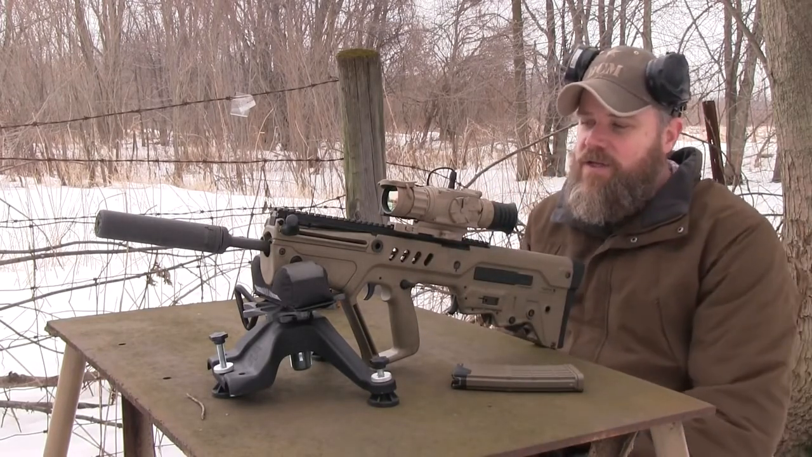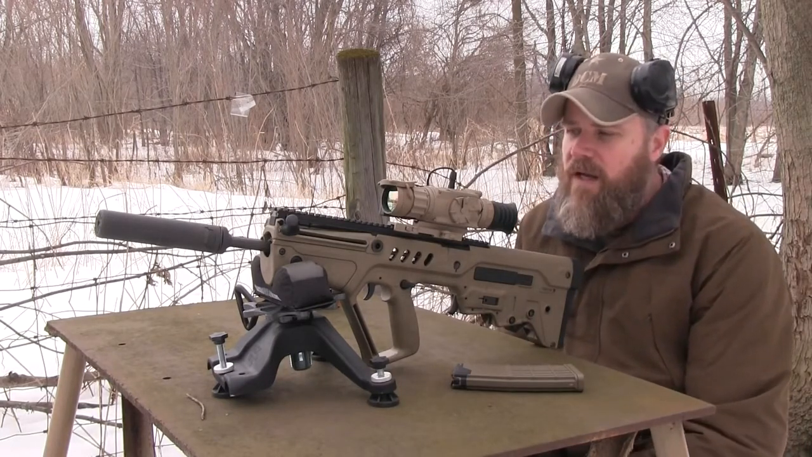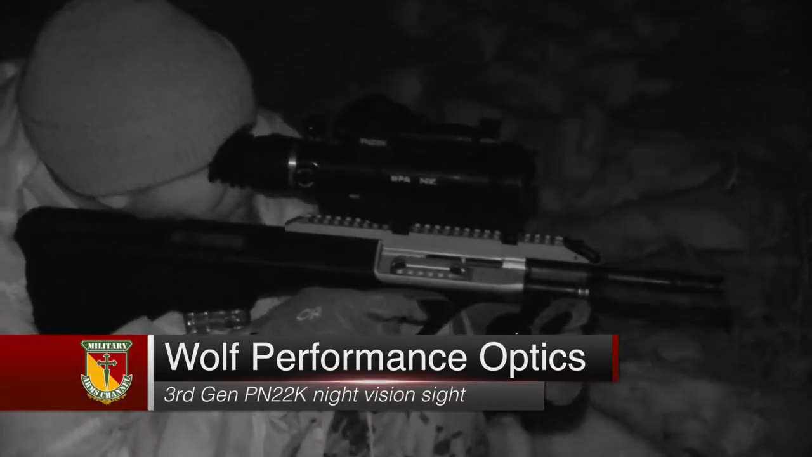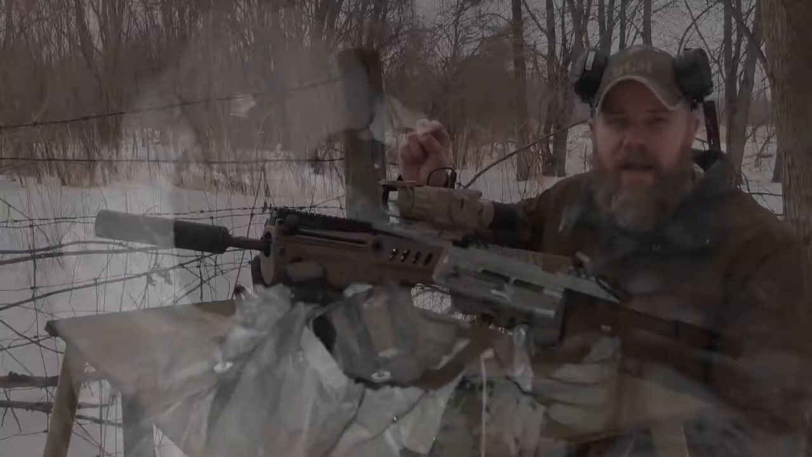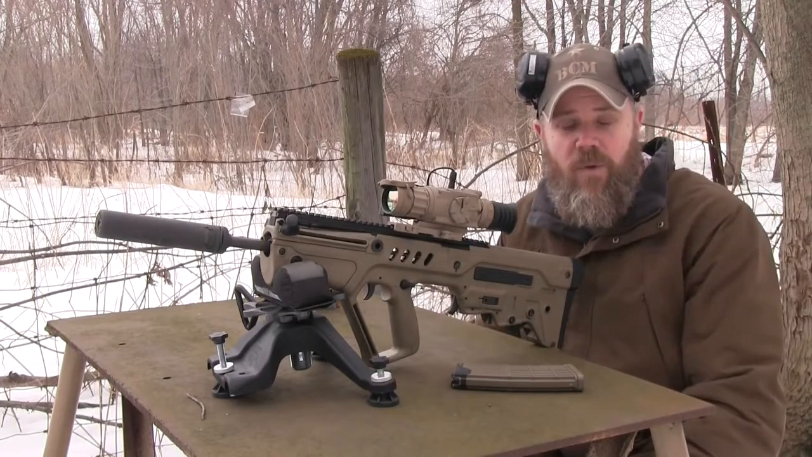This thermal imager is just one in a series of different types of night vision and thermal imaging sights that I want to try out and get a feel for. I have quite a bit of experience with night vision sights, which means basically the sight amplifies the ambient light. Some people call them starlight scopes because they can actually take that faint light given off by stars in the sky and magnify it so much that it can make your surroundings visible to you in what would otherwise seem